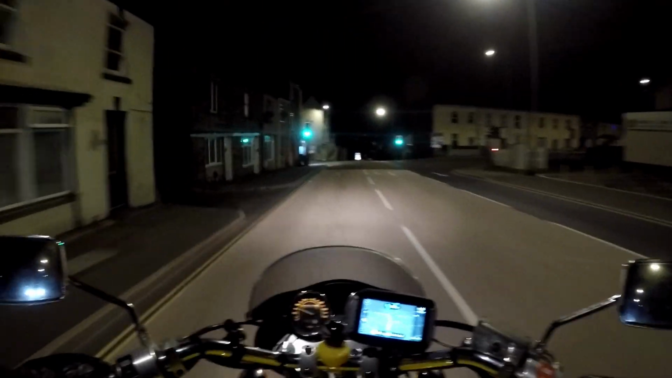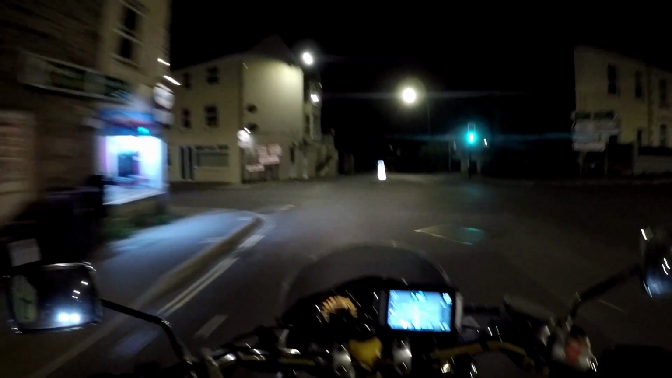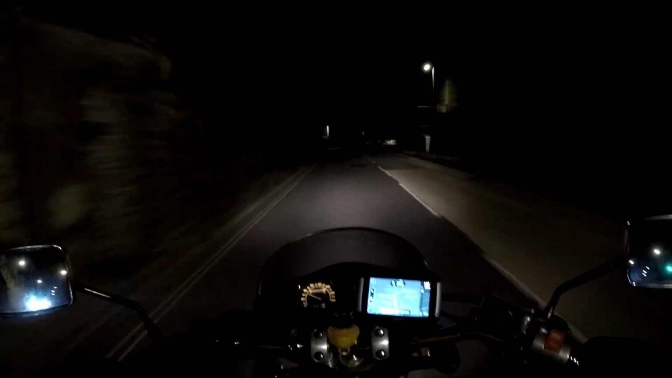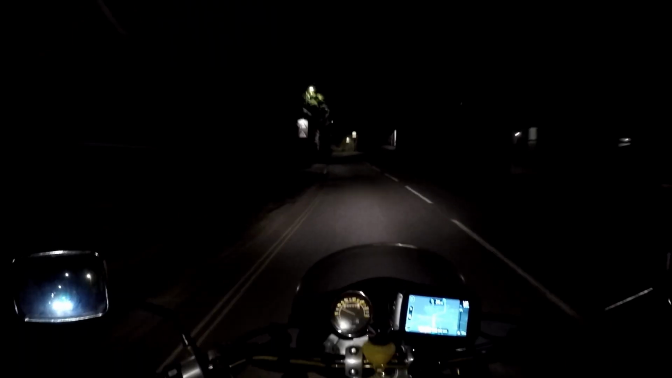No distraction, even less distractions than normal, because you're not having to worry so much about traffic around you and where cars are and where everyone is, and you can just ride in a much more purer sense. It can be quite zen in a way. So get out and enjoy.